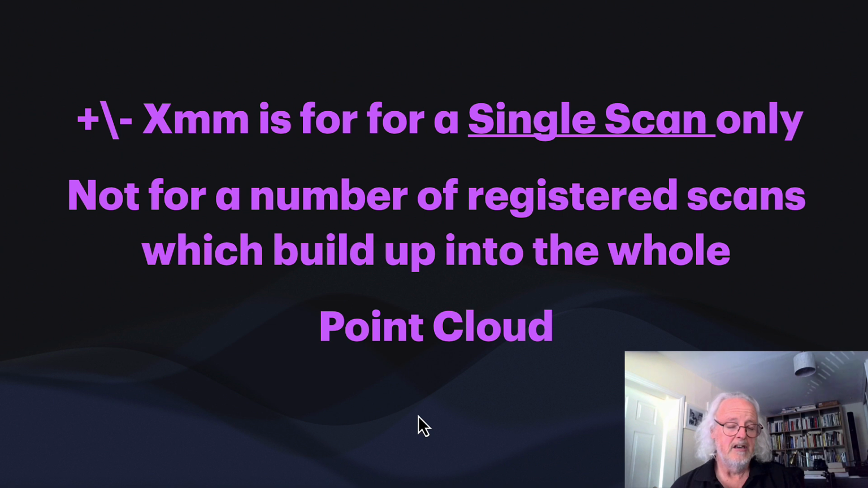The other thing to remember about this specification: I see quite a lot of people say, we got it to half an inch or a tenth of an inch or a couple of millimeters, and you go, well, yes, but that specification you're quoting is for a single scan only. That's just what happens on a single scan. It's not for a number of registered scans, which will then be put into a point cloud, the whole of the point cloud. So it's very difficult for you to say plus or minus 2, 3, 5 millimeters in the whole of a point cloud. It might be there for just one, but not for all of it.